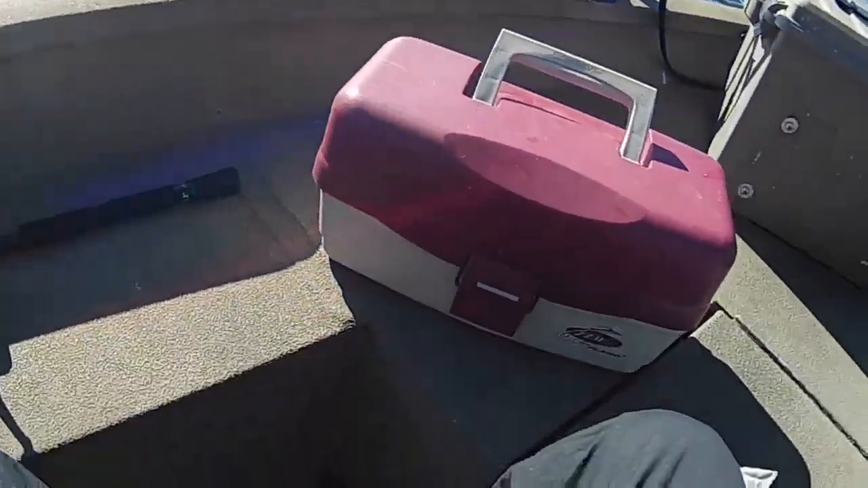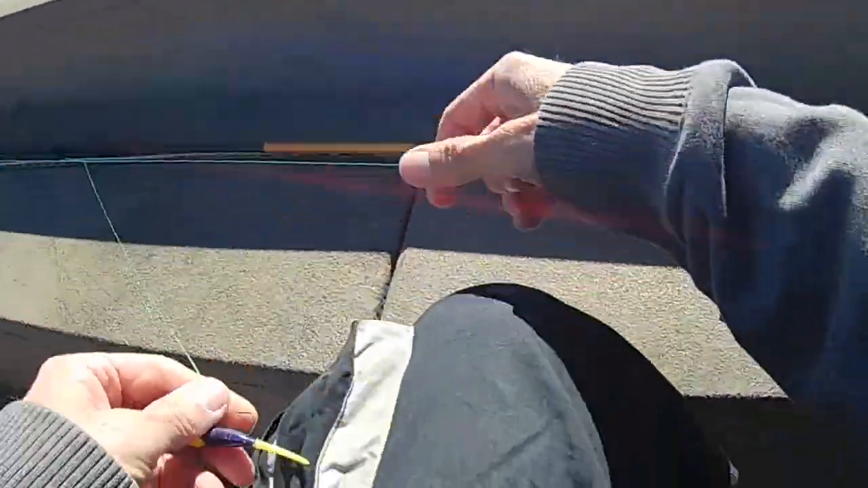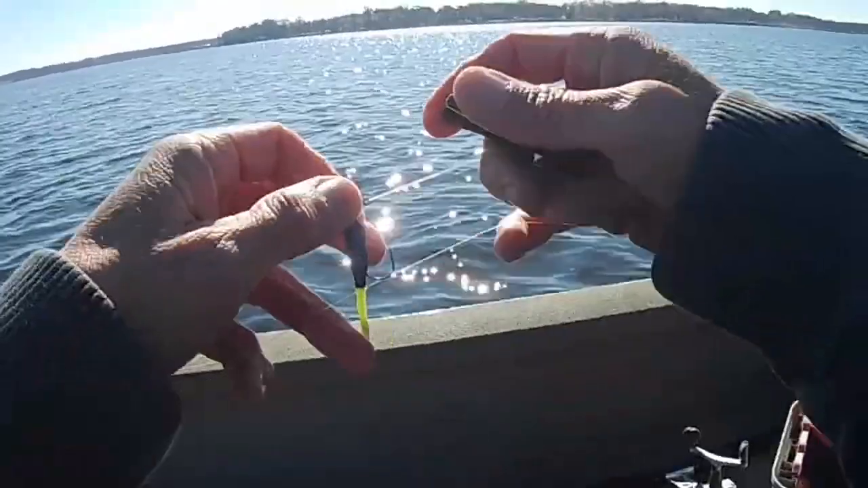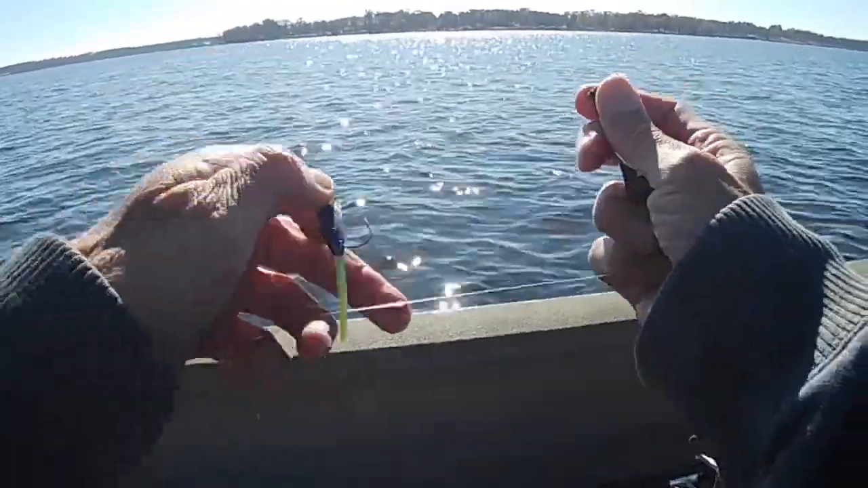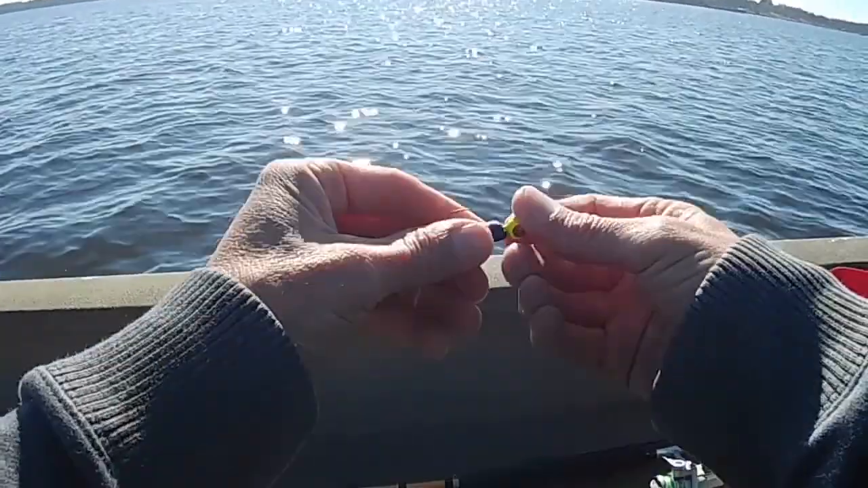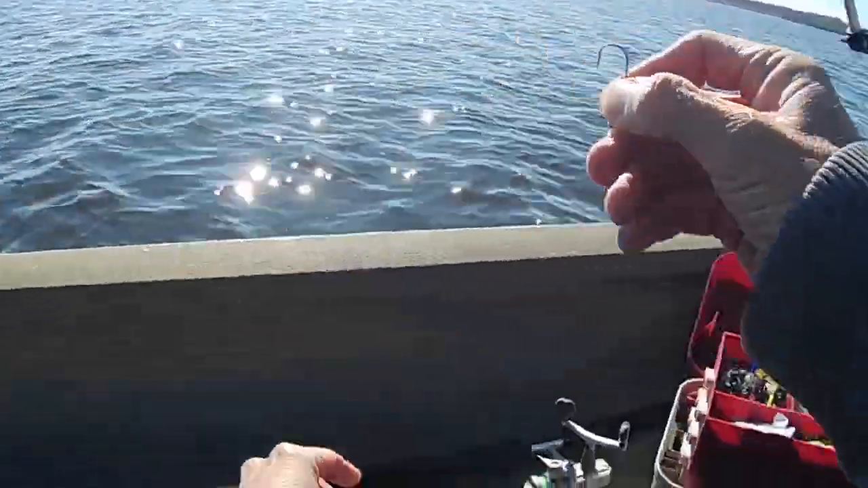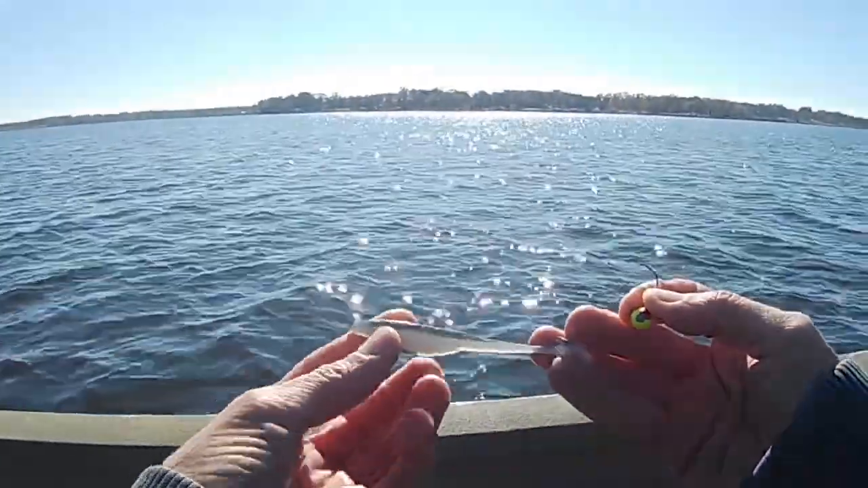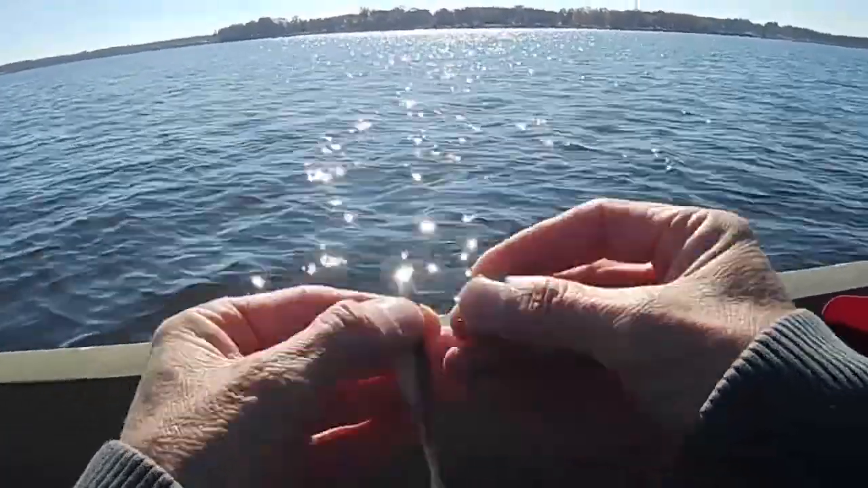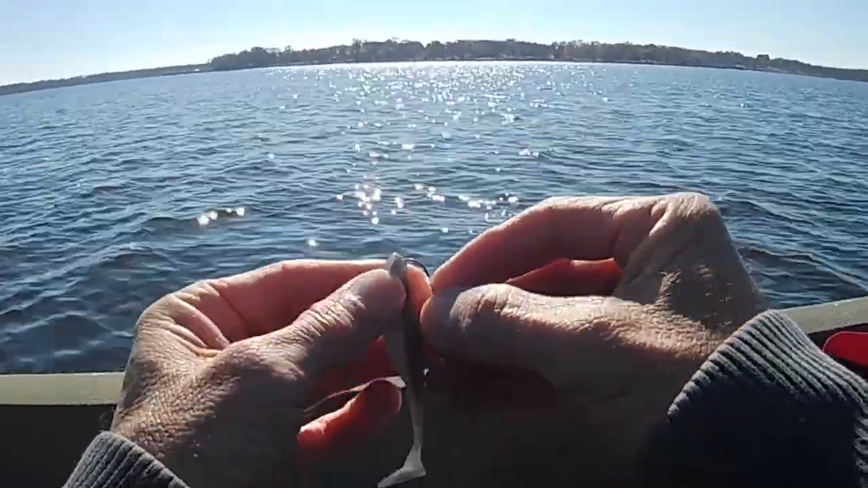All right, one of the first things that I'm going to do when I'm targeting bigger fish is I'm going to use a bigger bait. Got a 1/4 ounce head right here, and we're going to take this body off, and we're fixing to put on a swimming fluke here. That's what I've got handy. We'll put it on first.